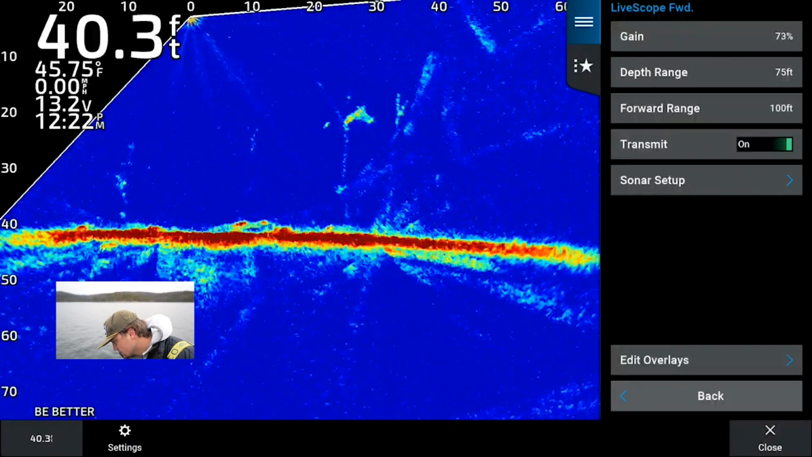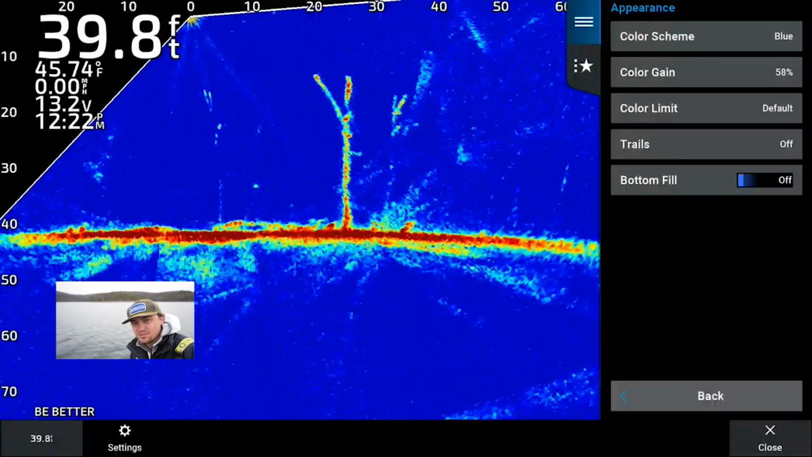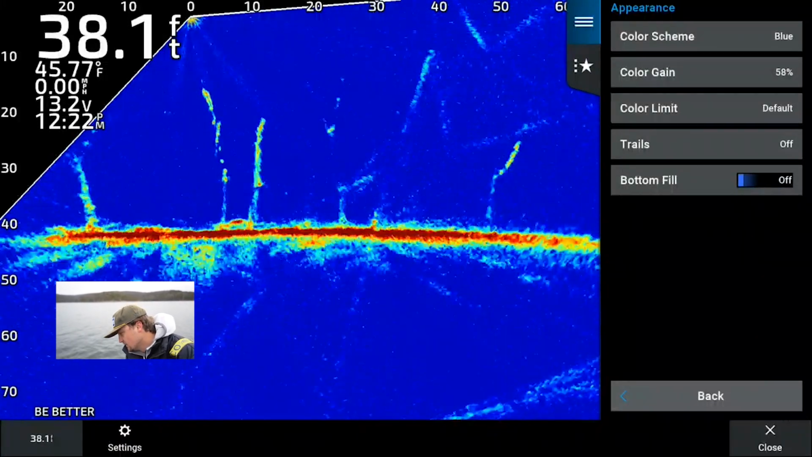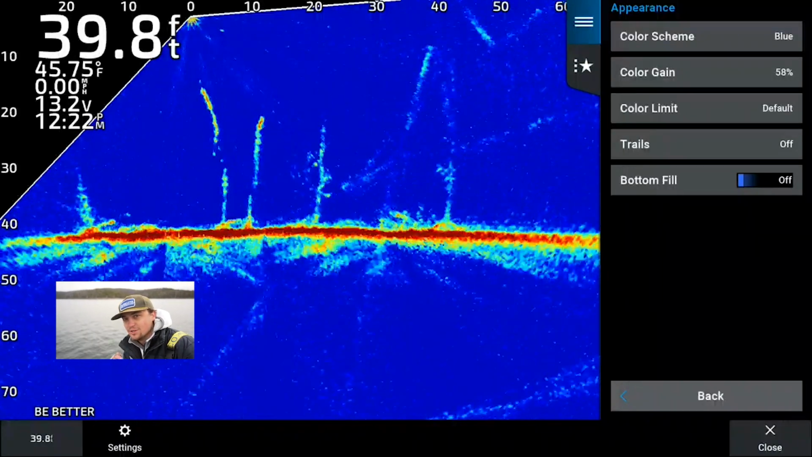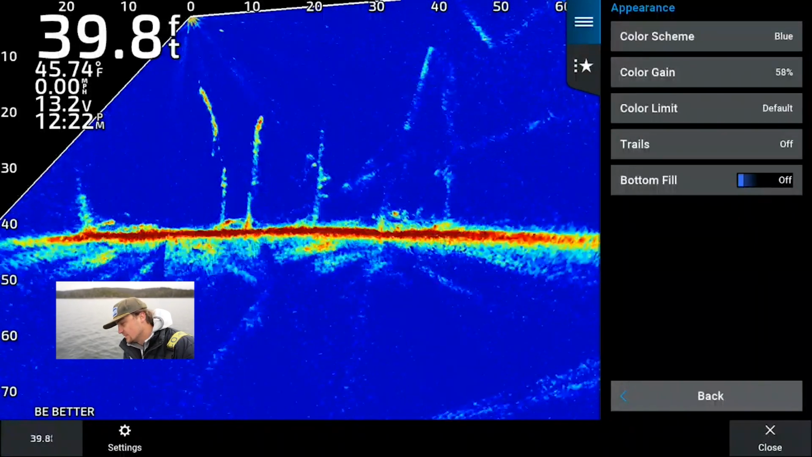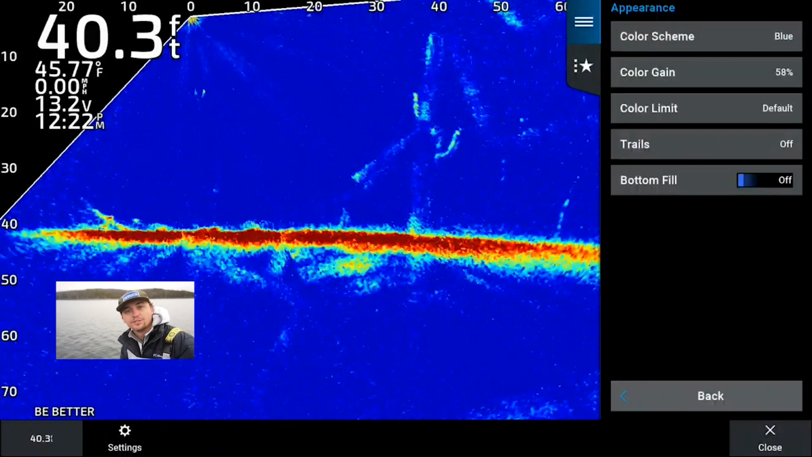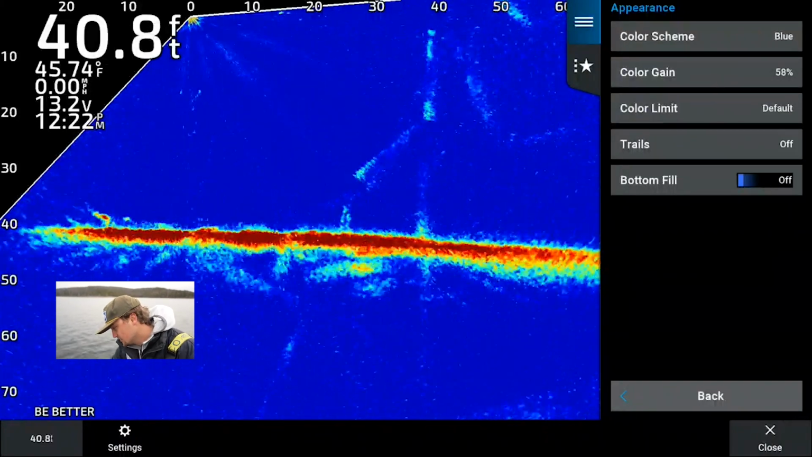So sonar setup, blue, color gain 58%. That's been the happy middle ground for me. The color limit default, and the bottom fill is off. Do not turn on bottom fill. You lose a lot of information of fish being on the bottom, or if you're fishing grass, or if it's rock bottom, you're just not able to see those details.